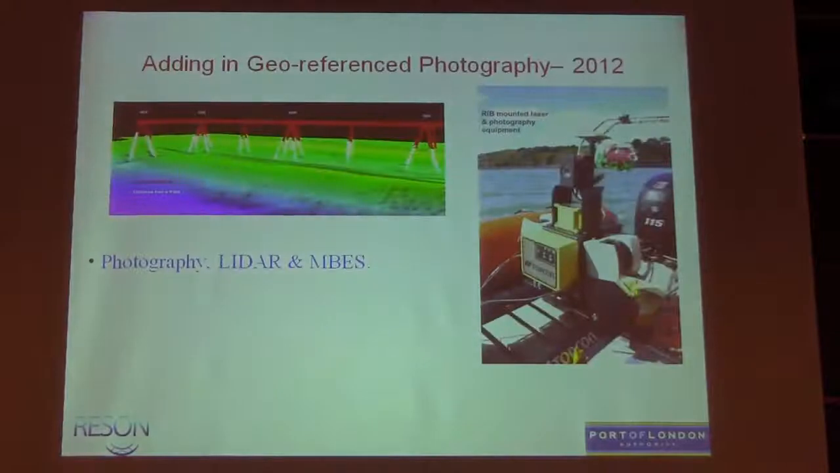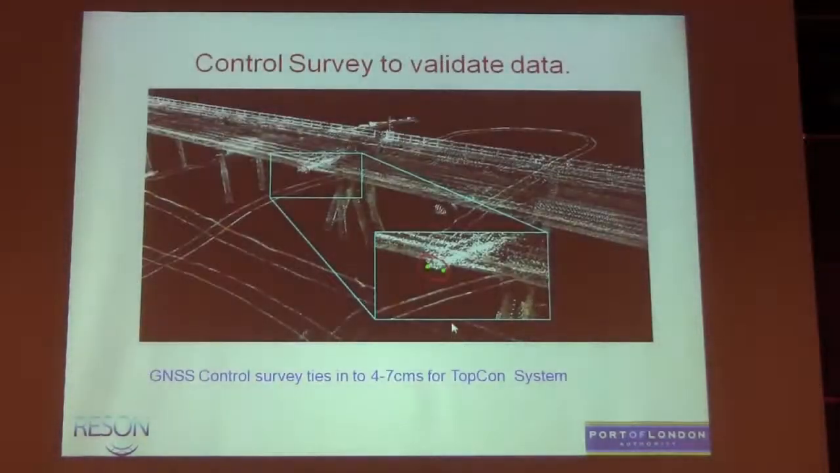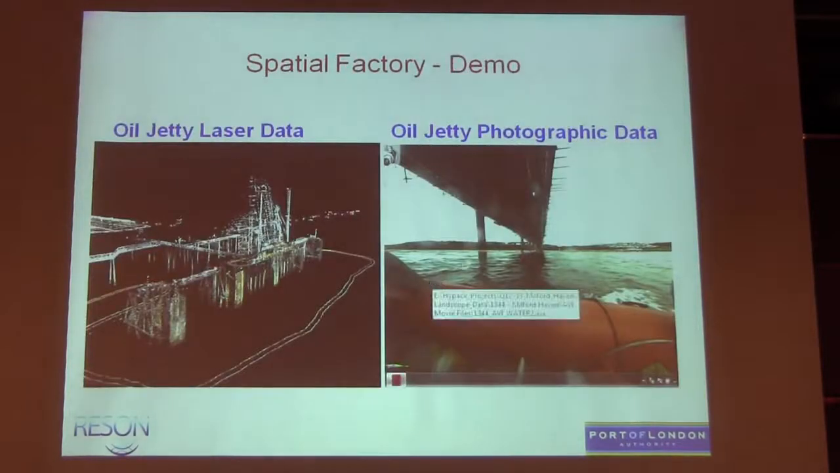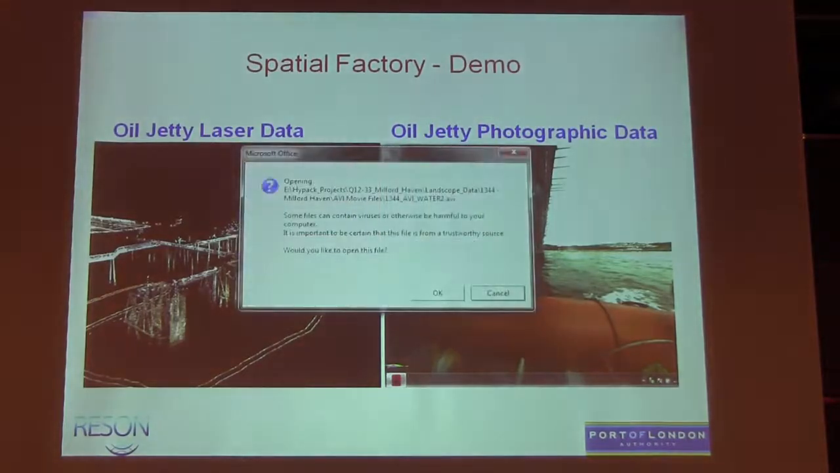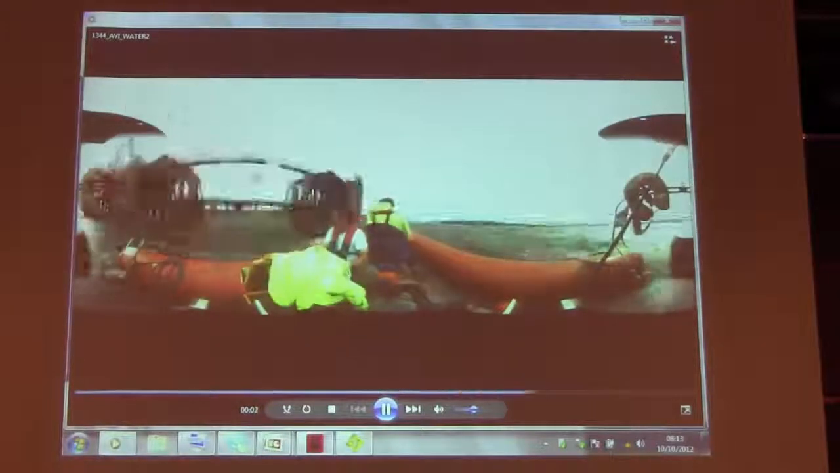And I just wanted to finish up in the last minute looking at integrating photography into the system. So this is a control survey of a jetty with the Topcon, because they didn't do that well at the bridge survey I showed. So we did some control, and they probably came in with about 4 to 7 centimeters on a jetty. And we looked at putting a georeferenced camera aboard, which is of great interest to the asset managers of these.